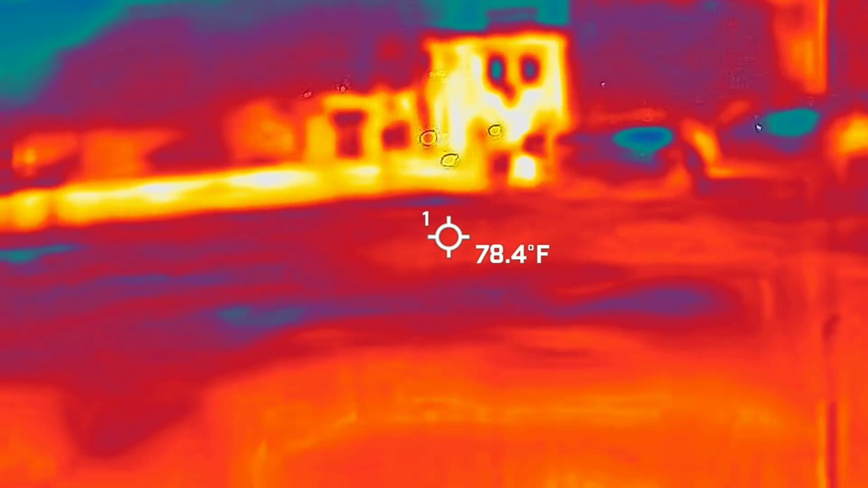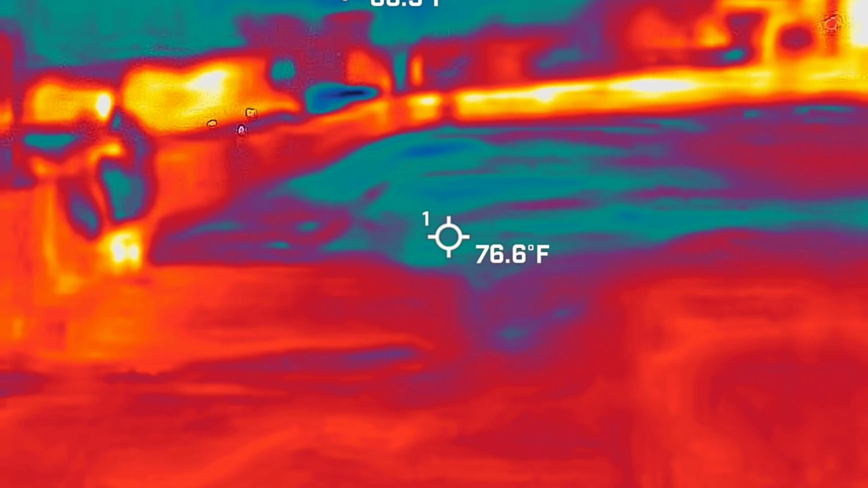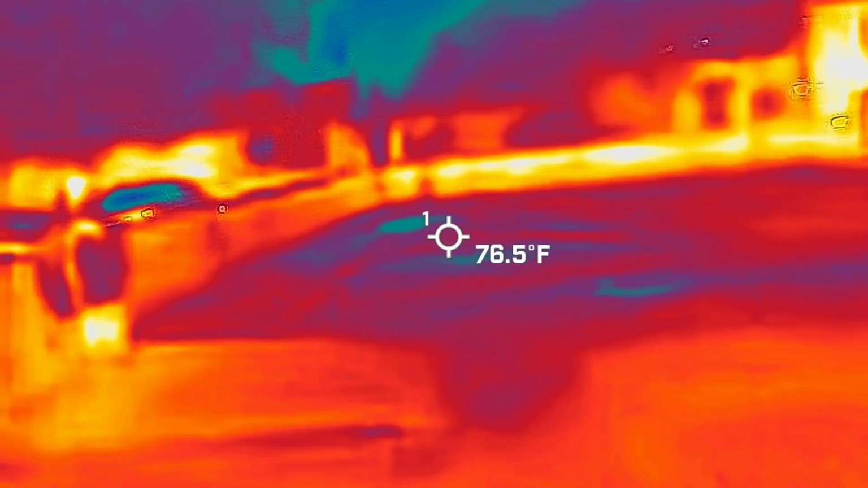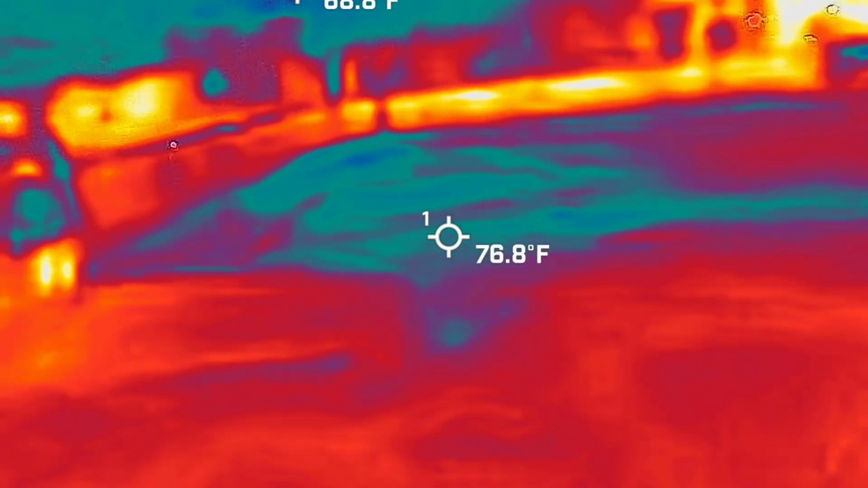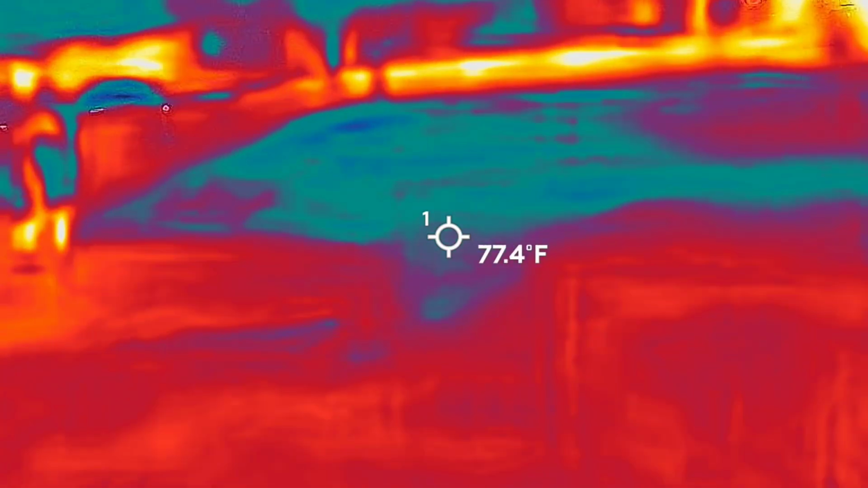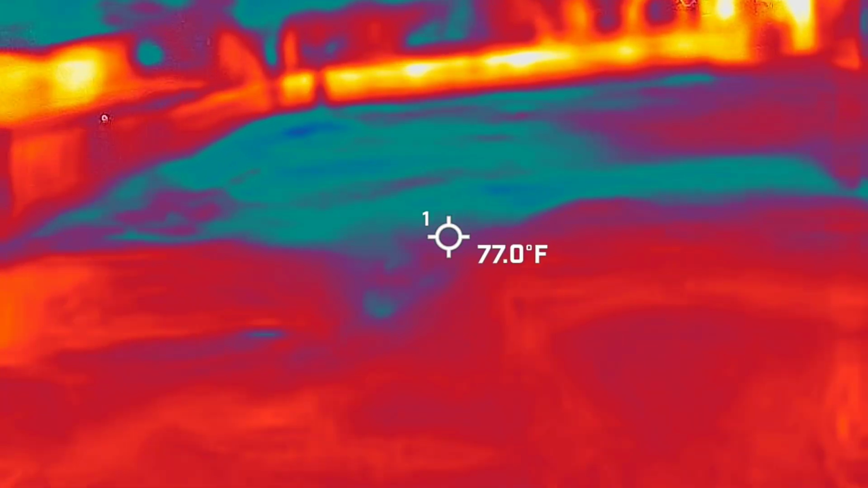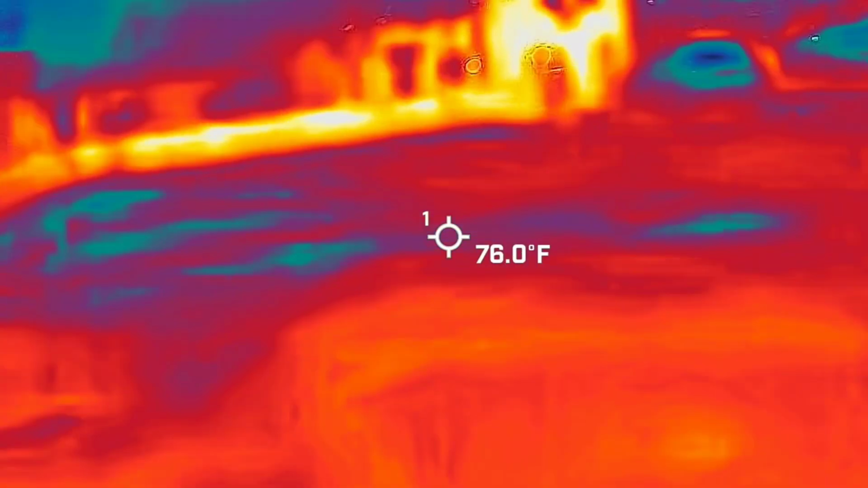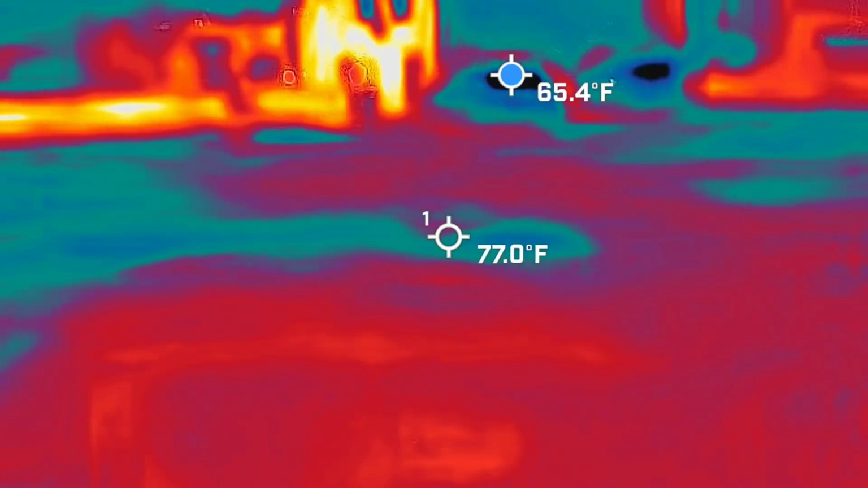But with this ground, we have gravel and cement and blacktop. That's why it looks so many different colors. Not to mention, if there's any water at all on the ground, it's always going to show up as the coldest. Water is obviously going to be much cooler than any kind of asphalt that's around. It's a lot of studying of what takes what type of temperature going through these videos, and thermodynamics, and all of the craziness that goes into it. But it is super fun.